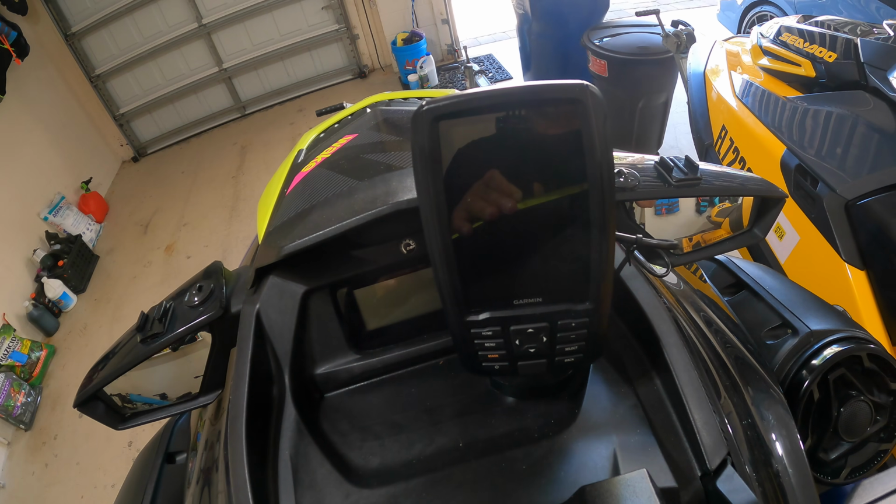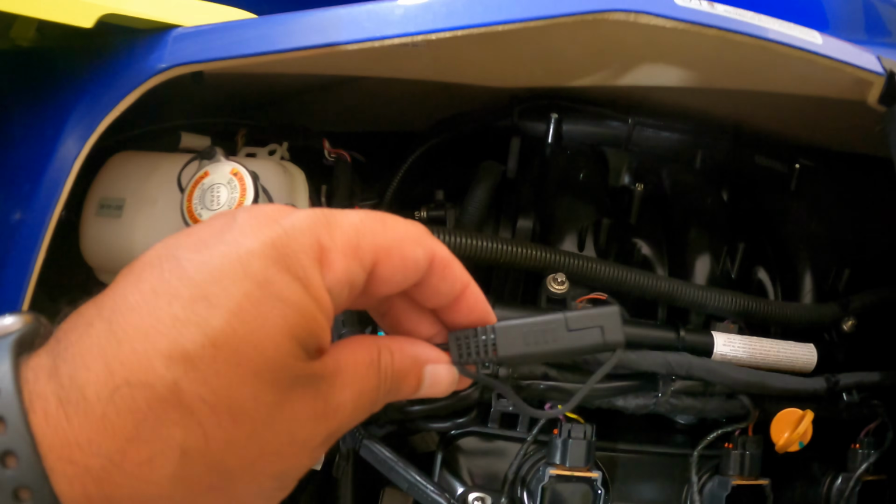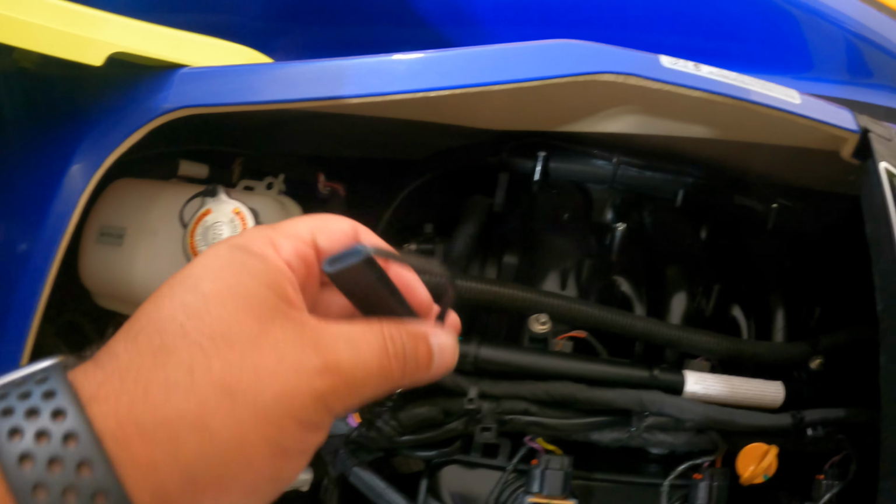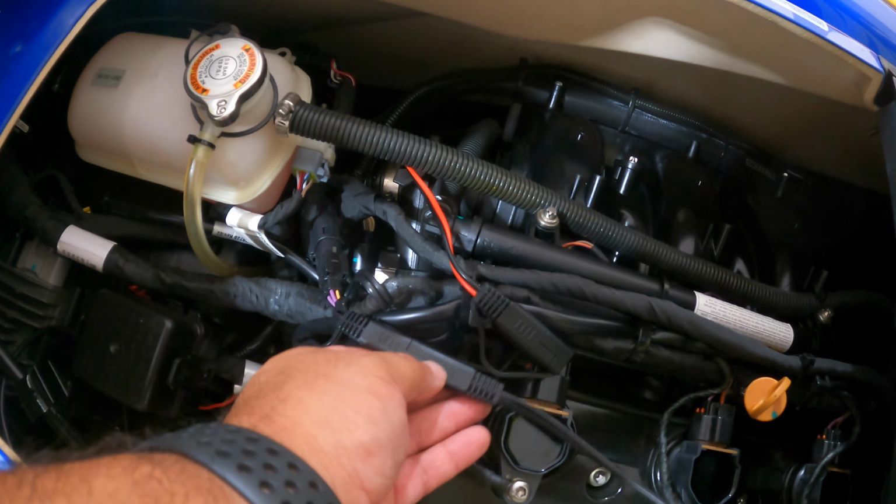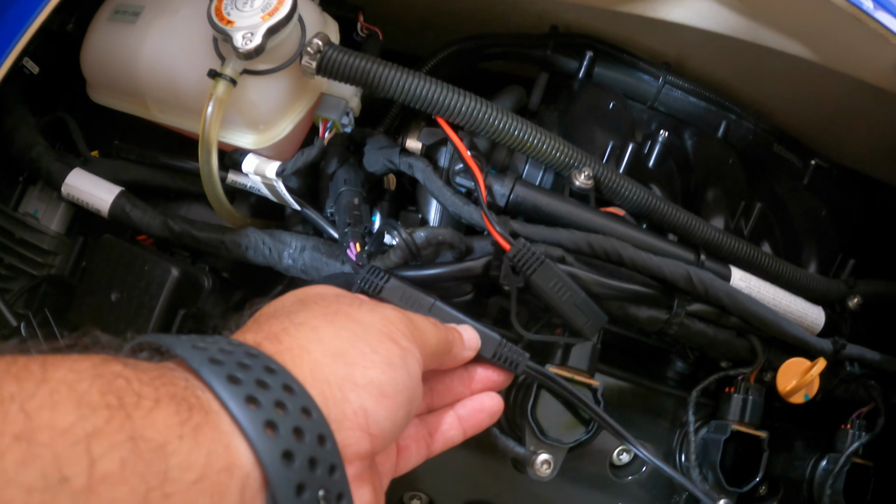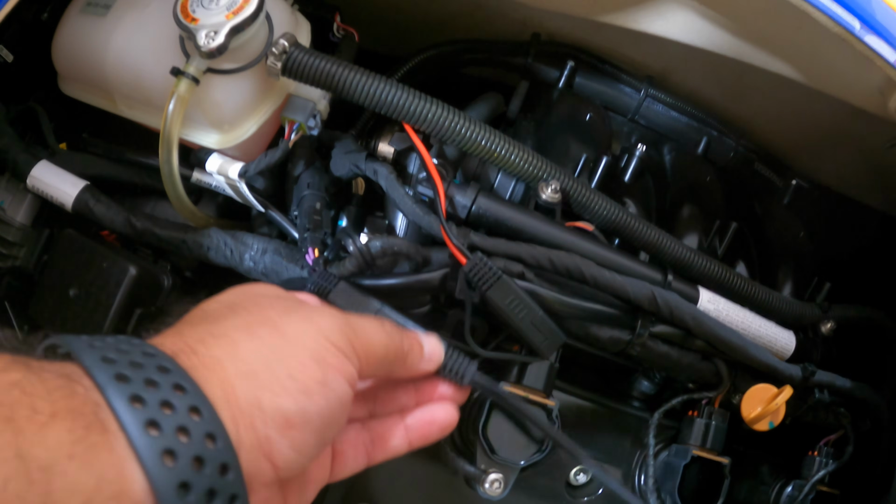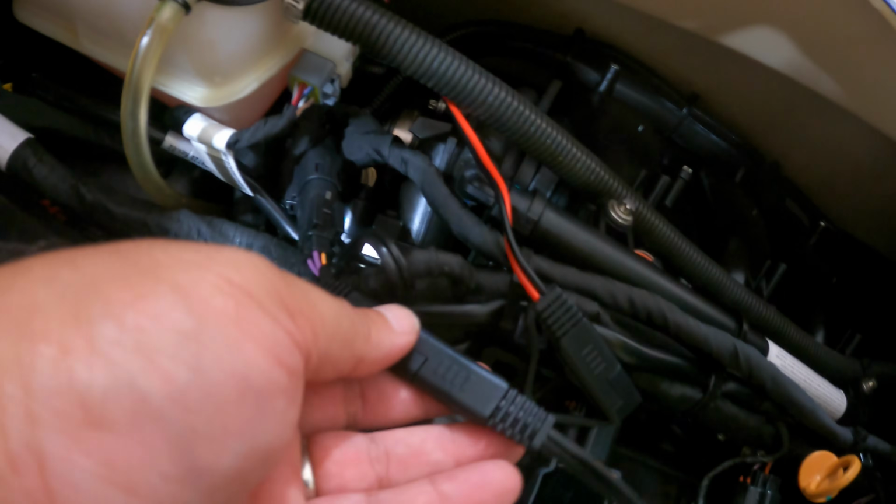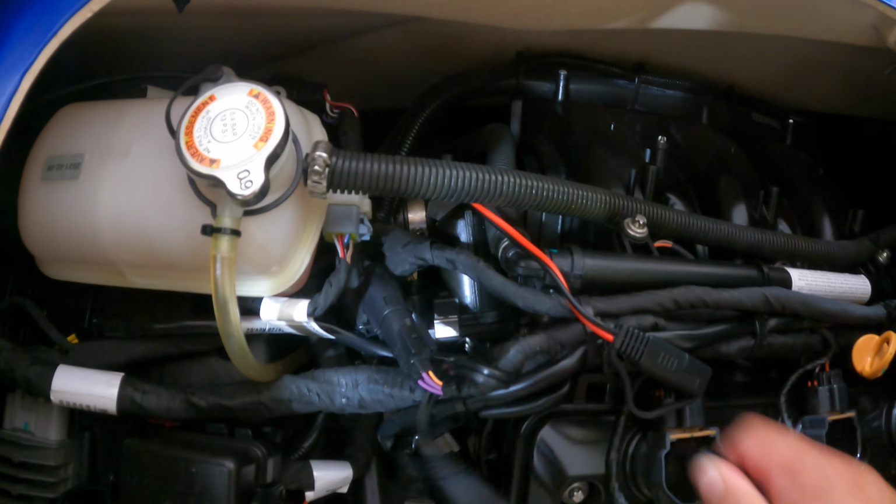Boom, it's in. One of the other things that I wanted to point out is kind of how I wired this unit in terms of the power wires. So as you can see, one of the things that I did was I went on Amazon and I bought another one of these connectors. So I am actually using the same connection that we are using for the battery tender. So whenever we're ready to ride and we want to use the Garmin, all we do is we simply unplug the tender from here.